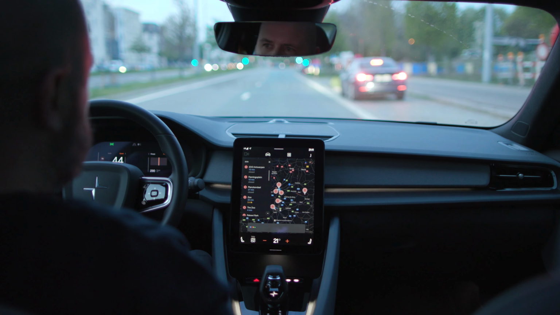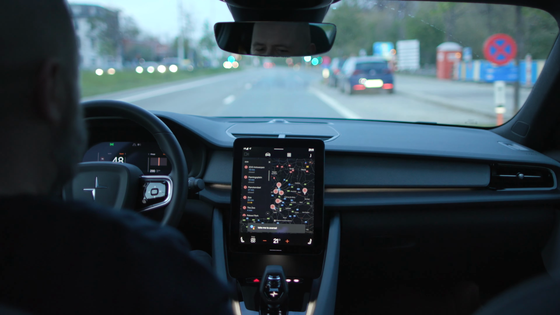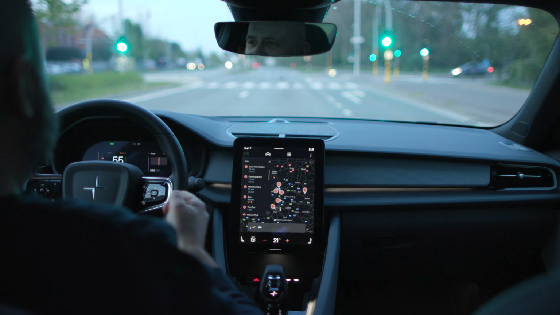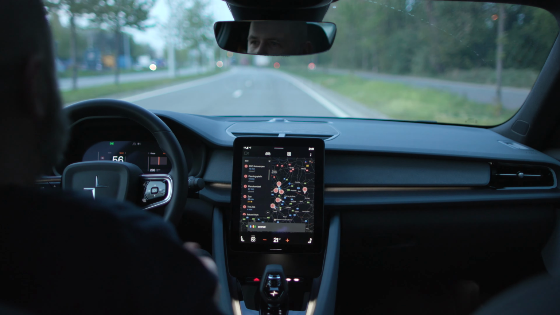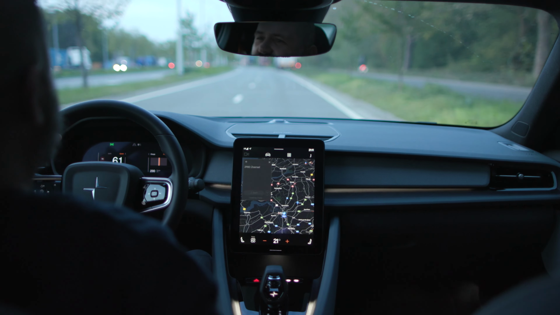Take me to Zoersel city. I think you want to navigate. Is that right? Yes. Okay, where do you want to go? Zoersel. Okay, I'm setting your destination to Zoersel. Zoersel, yes.